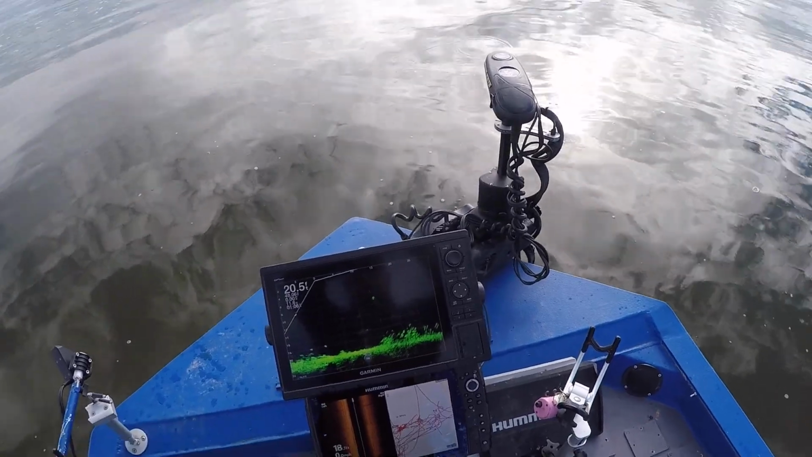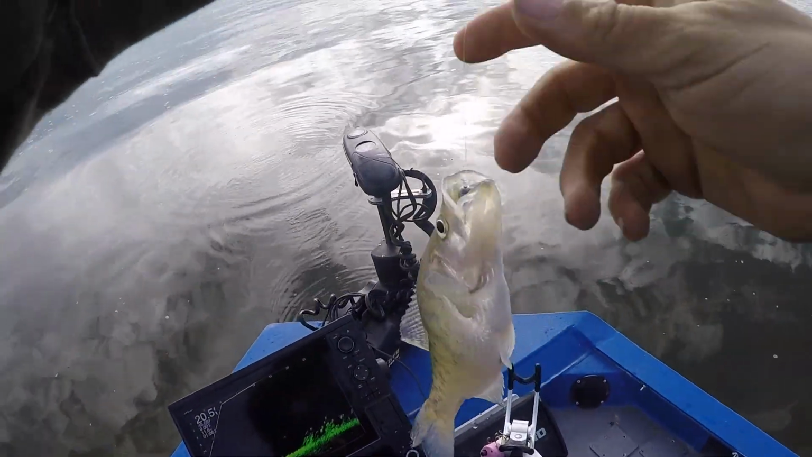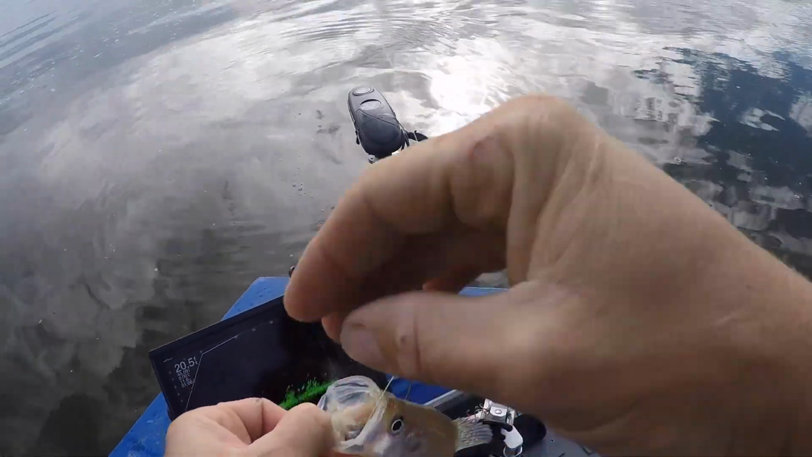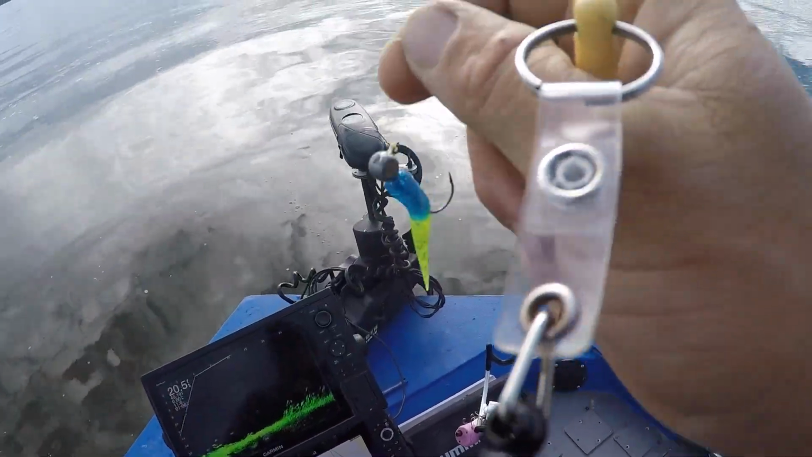There's a good one. Seen him eat that. There's a nice fish. Bring him in. Not quite as big as what we was catching, but still a nice fish. There he is. Drop him back down.